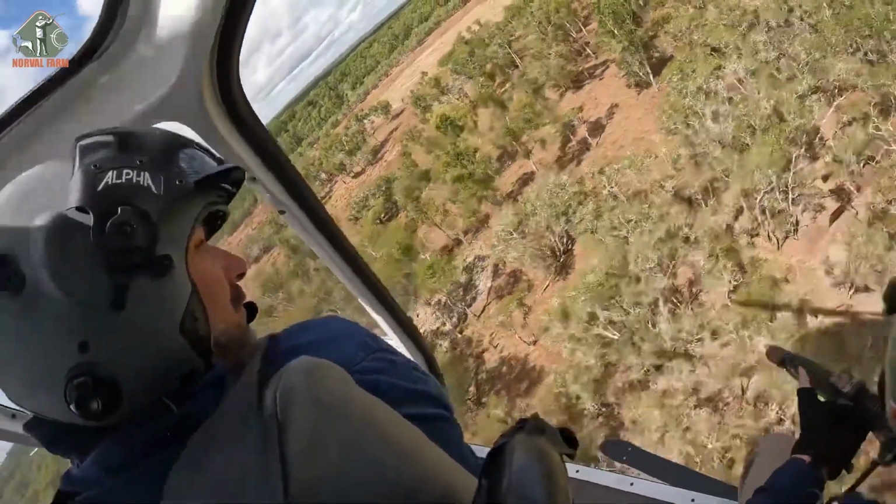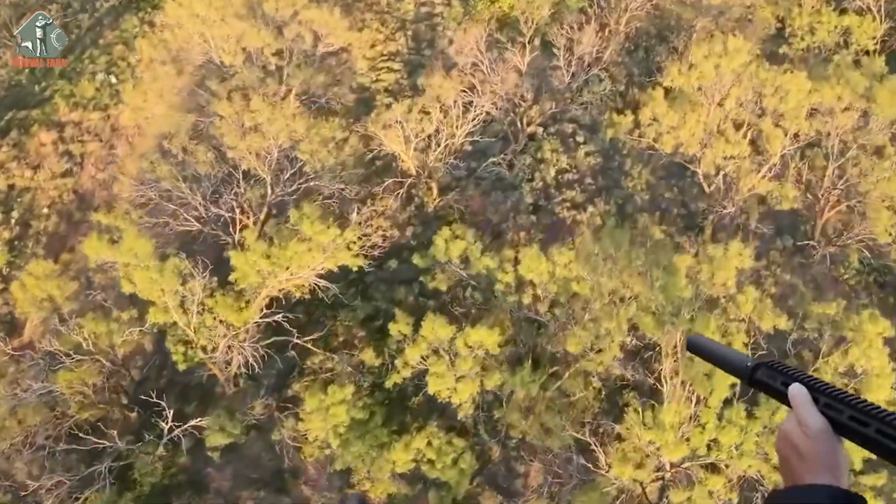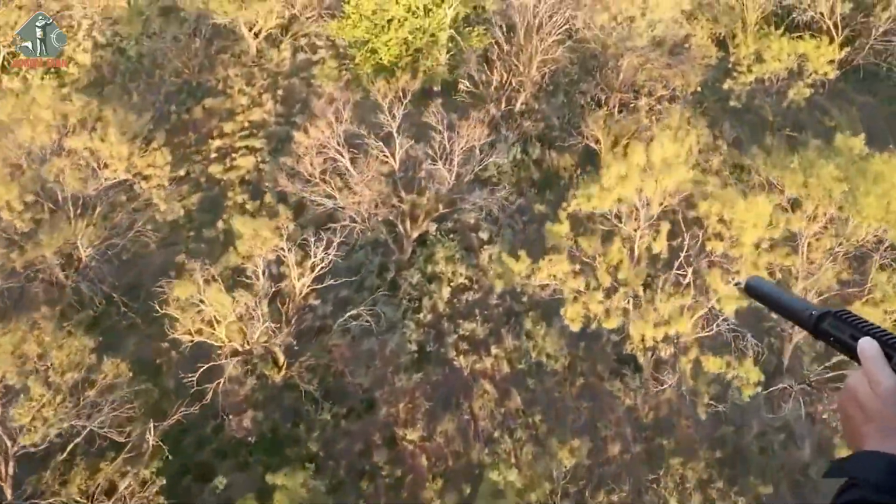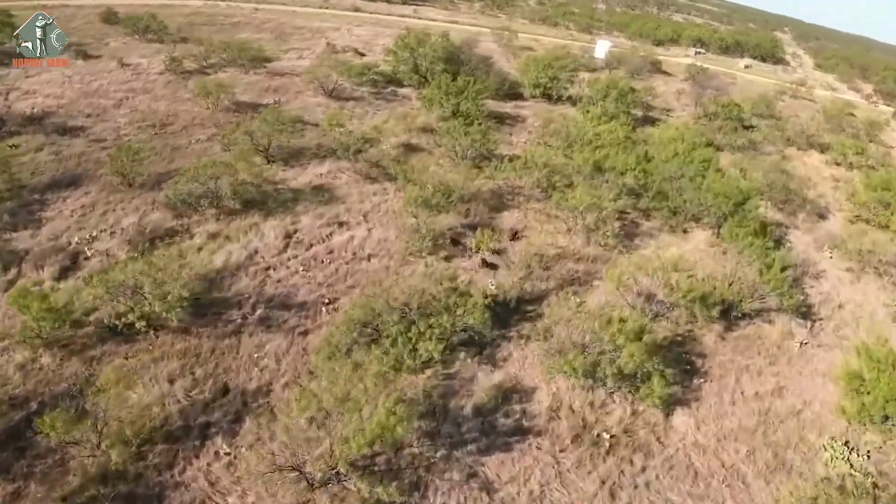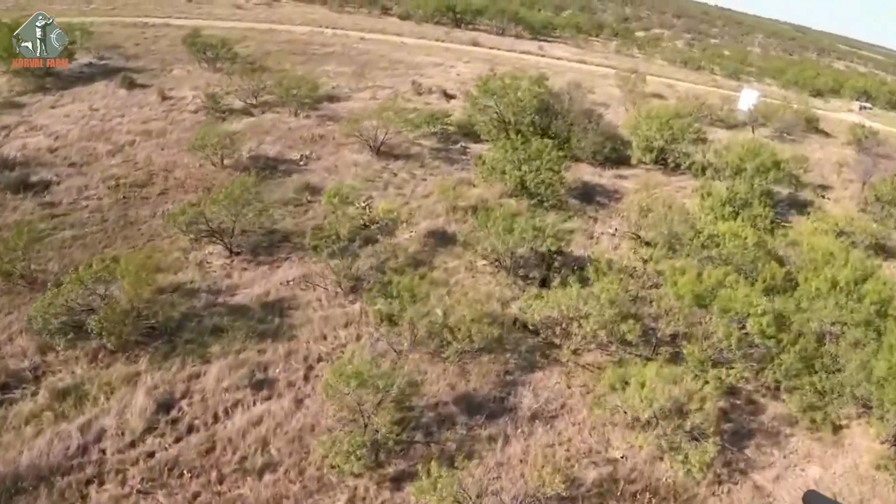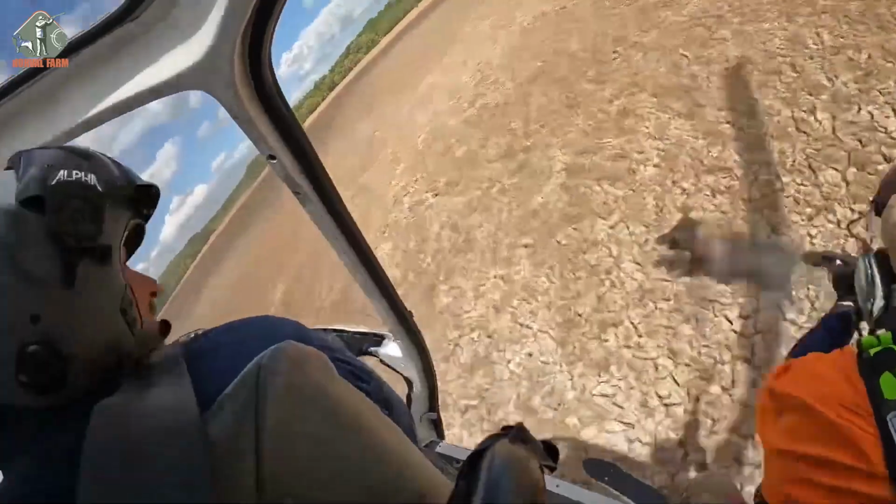Dense forests are considered safe zones by the boars, places to hide and escape danger. So, we circle around, deliberately pushing them toward the forest's edge, then swiftly give chase. Let's see where they think they can run now. Before our icy muzzles, the wild boars are swiftly eliminated.